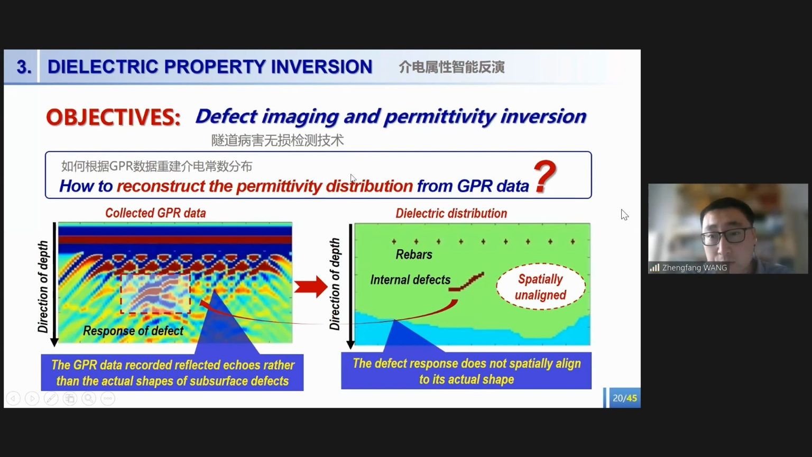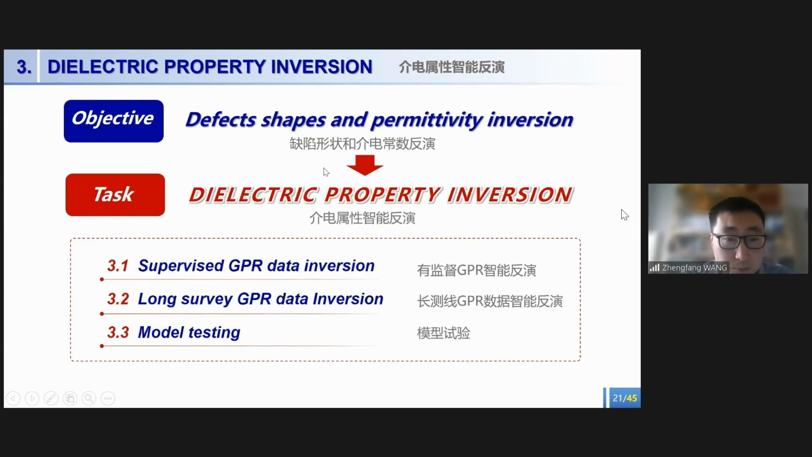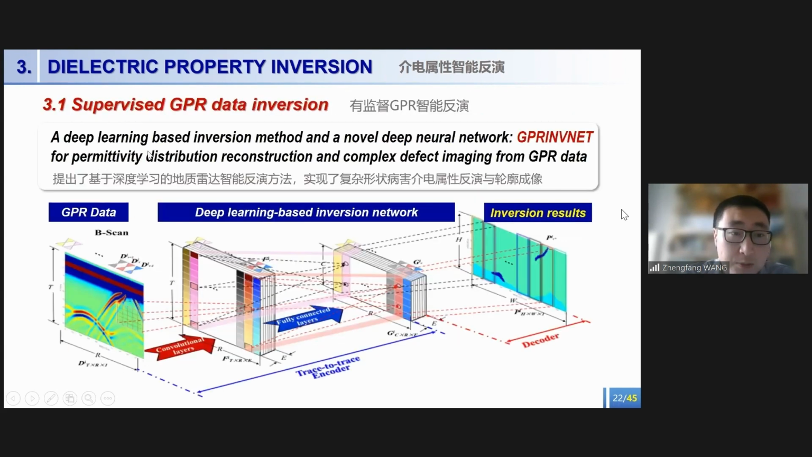In order to solve this issue, we developed some deep learning-based dielectric property inversion methods. Firstly, we developed a deep learning-based inversion method and designed a new deep neural network. We call it GPR-InverNet, for permittivity distribution reconstruction and complex defect imaging from the GPR data.